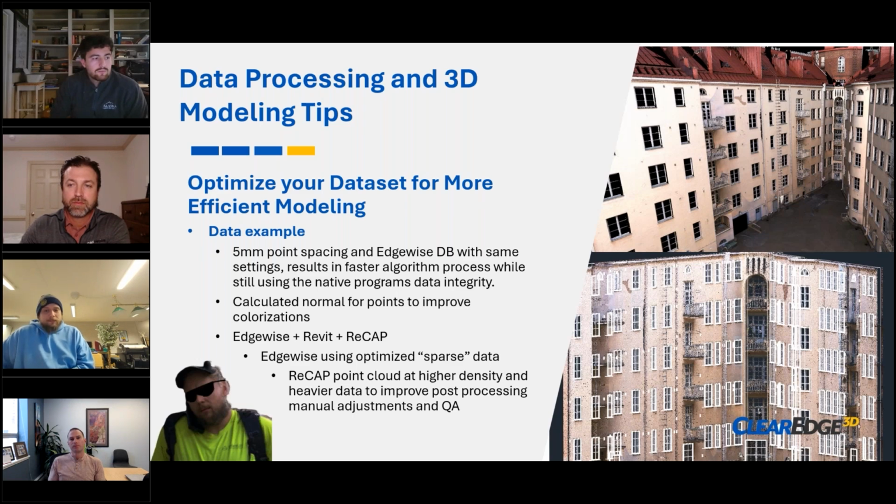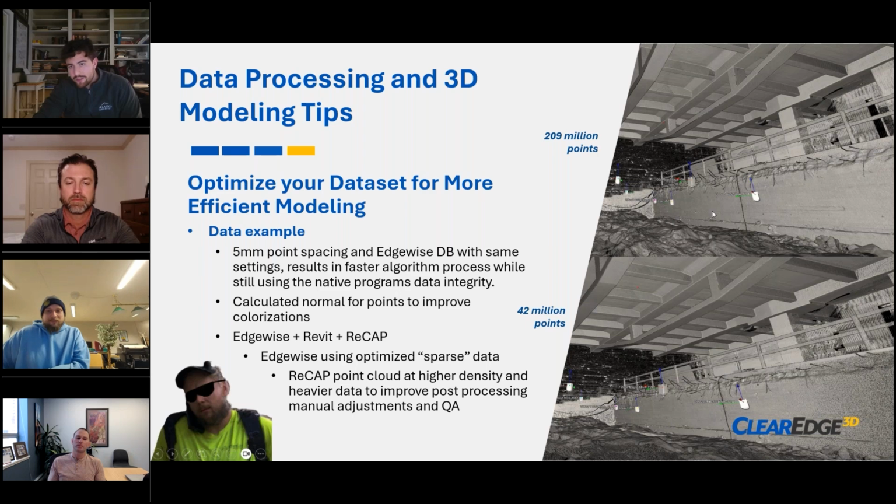So that's the same building in both pictures, but the colors are a bit different. The other one doesn't display normals, it's just a colored point cloud. The upper one is with normals. The lower one also has the 3D modeling done, which is a little bit visible on the windows. But yeah, I think we have another example right here too.